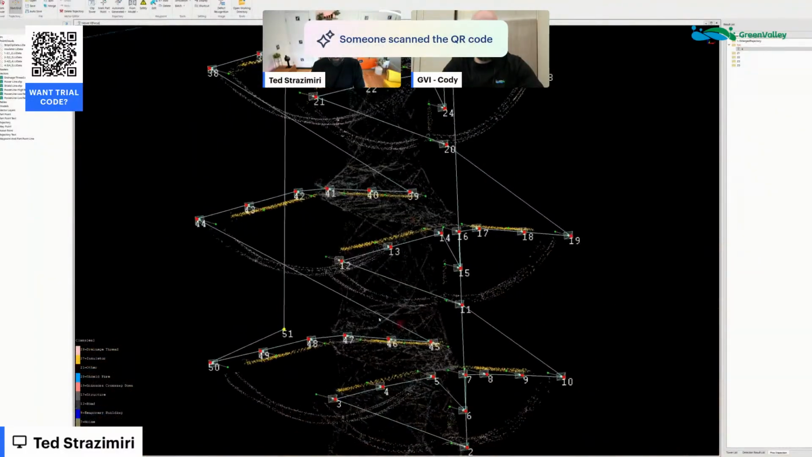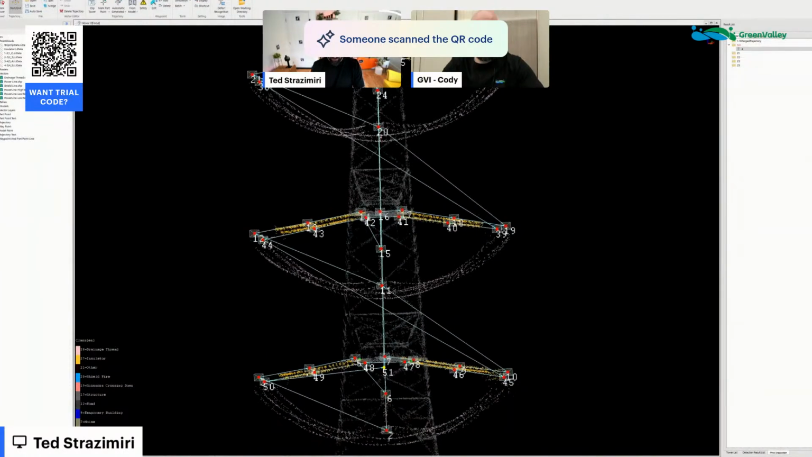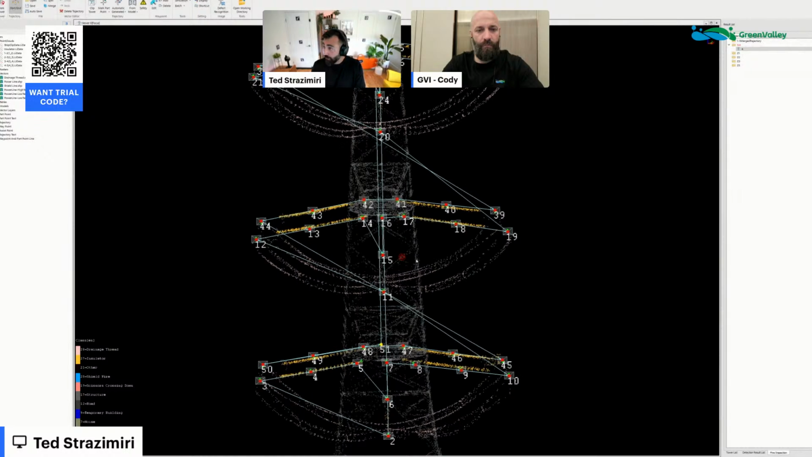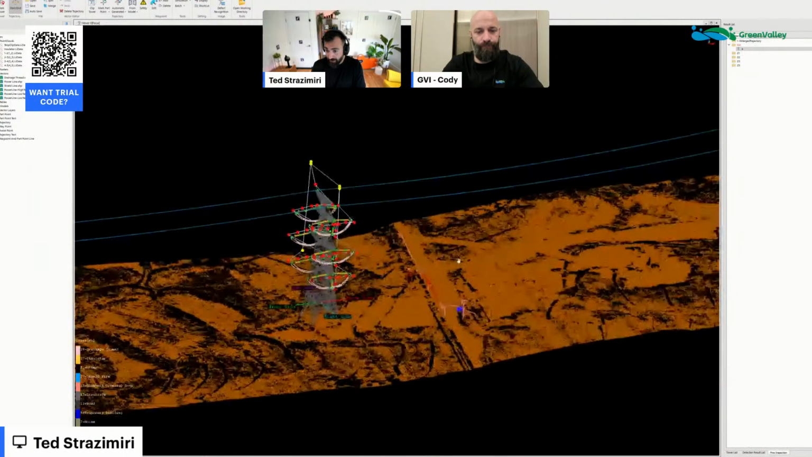And you can see some profile views here of how it would navigate. Very, very tight up against the structure, not deviating much. So you're gonna have consistent images across the entire line, which is important. It's also important if you're using AI to make some of these identifications, because you gotta treat it as the training set that you used, be as similar to that.